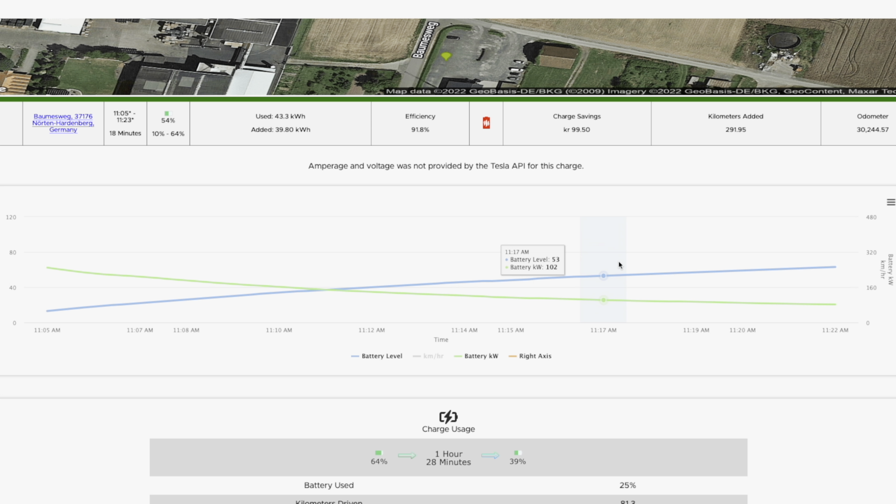So it seems like I got the most out of it. So yeah, that was what the charging session looked like. So I plugged out again almost 20 minutes later. So 18 minutes later, and down to 82 kilowatts, and it just continued, I think, at this time to the next charger,